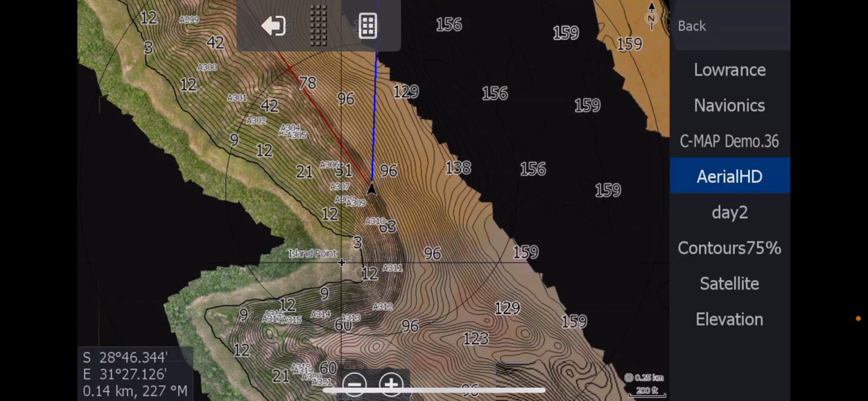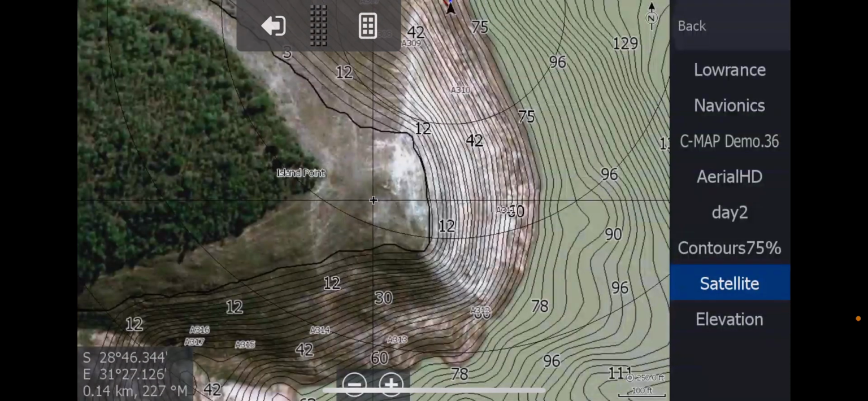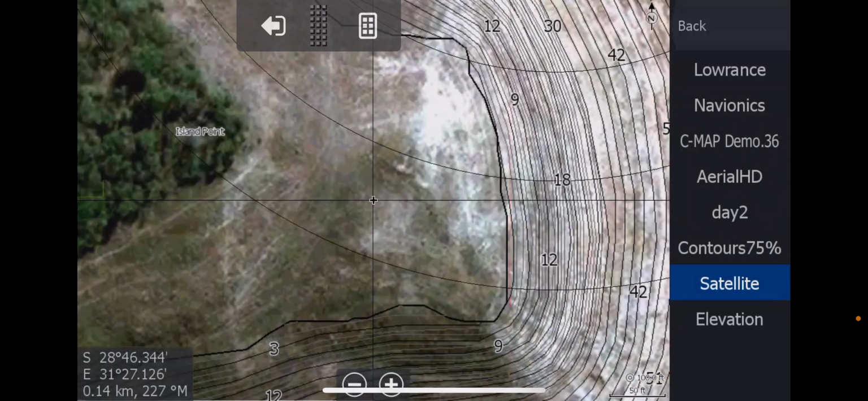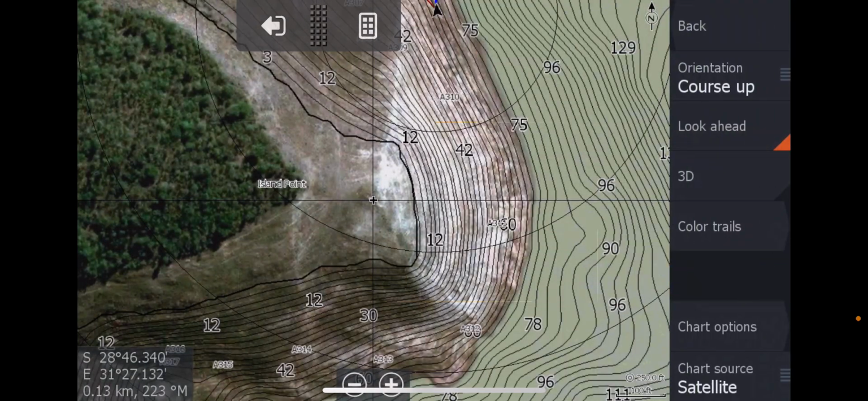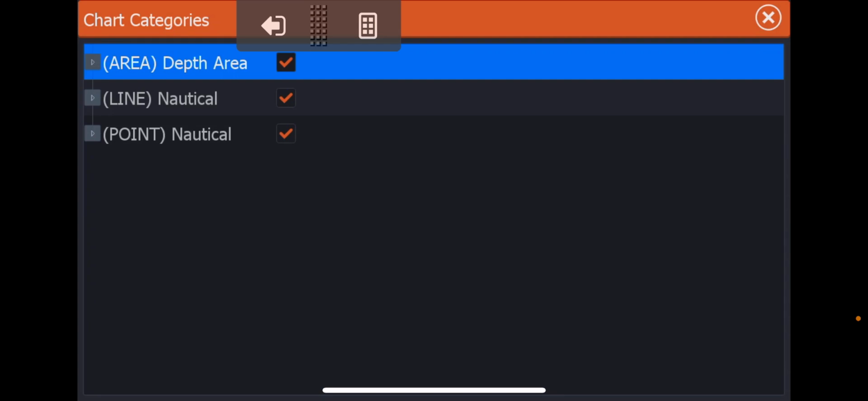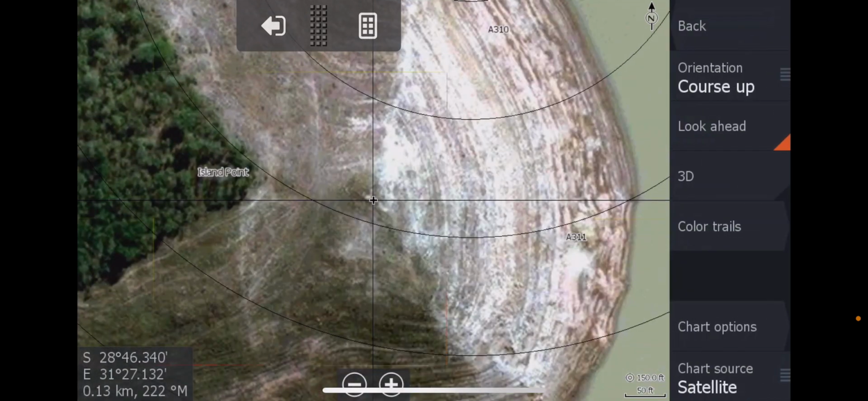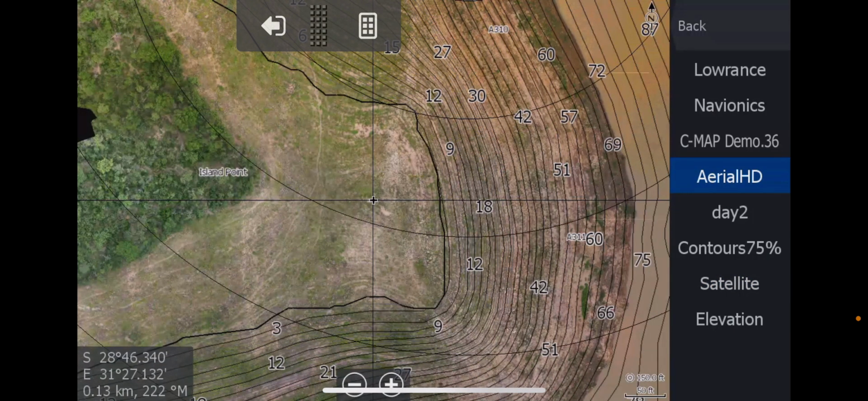Let's change to satellite. Now guys, this satellite image is actually quite nice, and you can get this free. You can do it yourself. I mean, this is not rocket science, okay? But when you don't have any contours, let's turn those contours off. Categories, let's turn off the contours. It's very difficult to judge depth and detail like that from something like this. Then I would like to say, but then change over to your aerial HD and that'll explain everything for you. Let's turn those contours off as well, sorry.